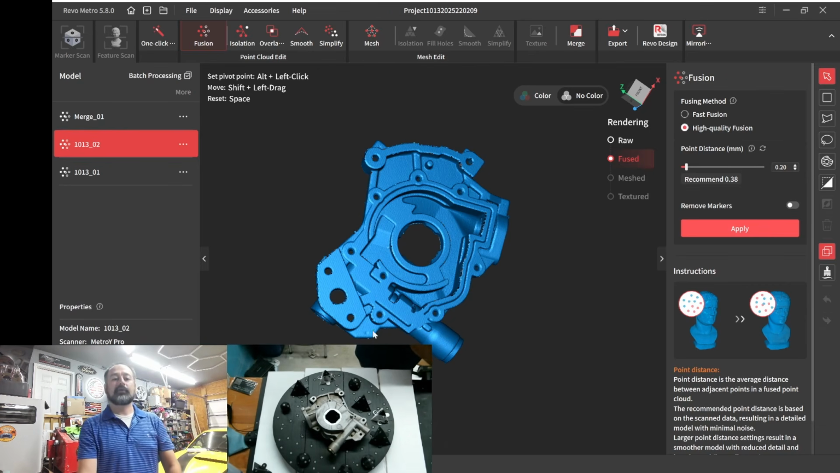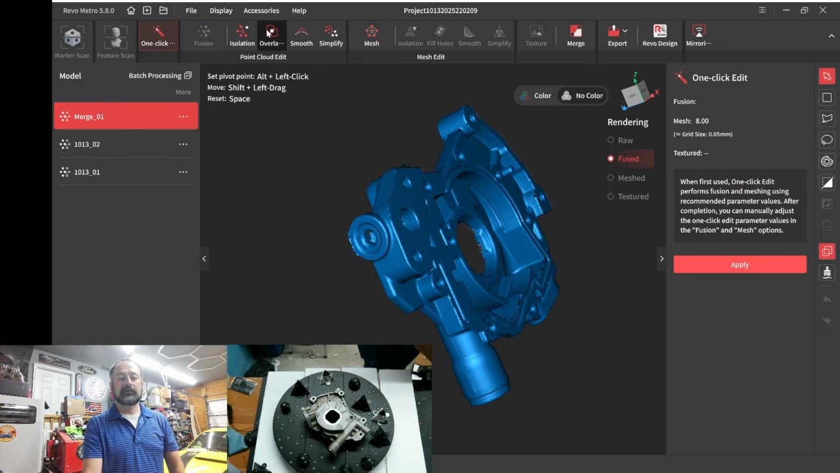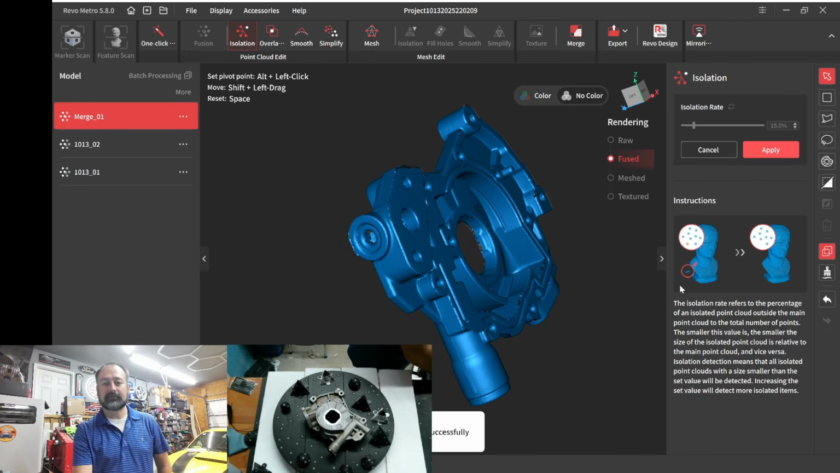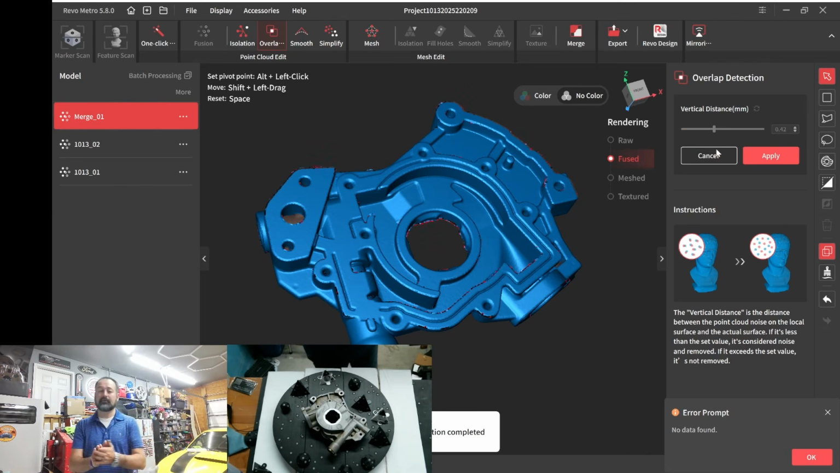Okay, so we have our completed merge. Now we're going to do isolation. So we got some stragglers. We'll bump this up a little bit more. Didn't see anything. Reset it. Okay, didn't see anything. Now we're going to do overlap. Overlap's going to come into more play now because you're aligning parts.